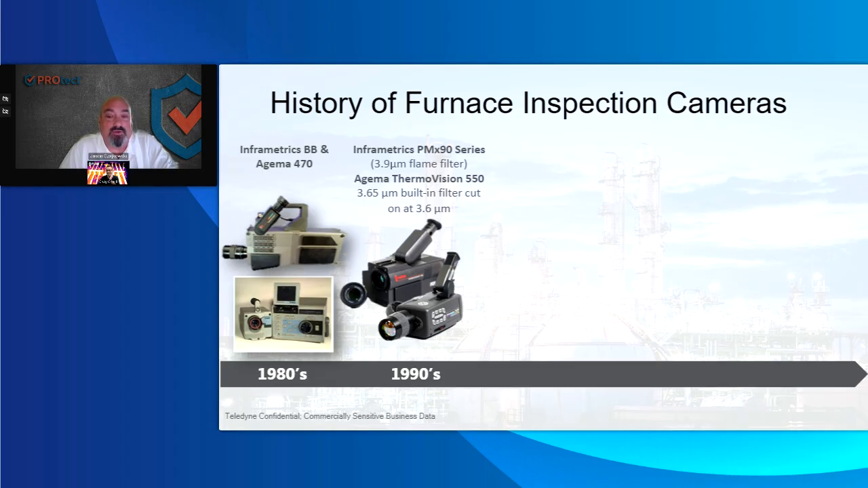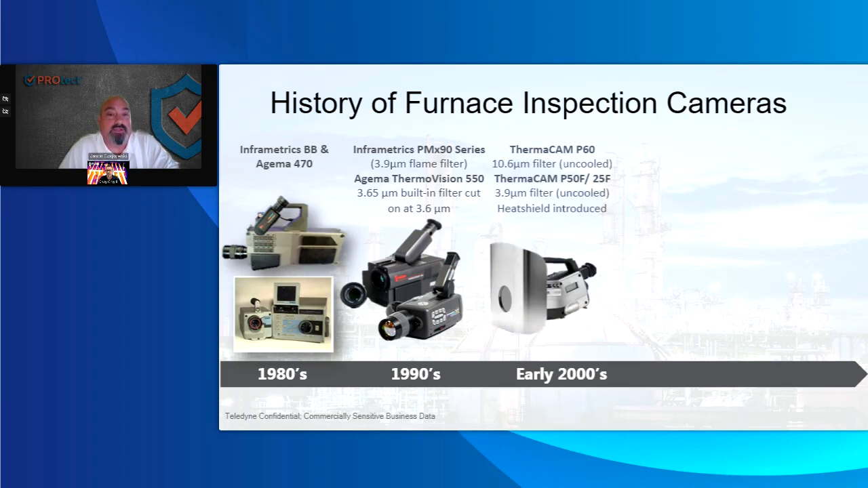The battery packs were huge that you had to use with them, and it had a battery pack in the back of it, lead cell batteries. You'd maybe get 45 minutes out of them, maybe you get 10 minutes out of them now. So they've had battery changes. A lot of the cameras now, from the PM390, you have to screw on a flame filter. It takes digital pictures, but it doesn't have a digital camera attached to it. But for a safety concern, these are definitely outdated.